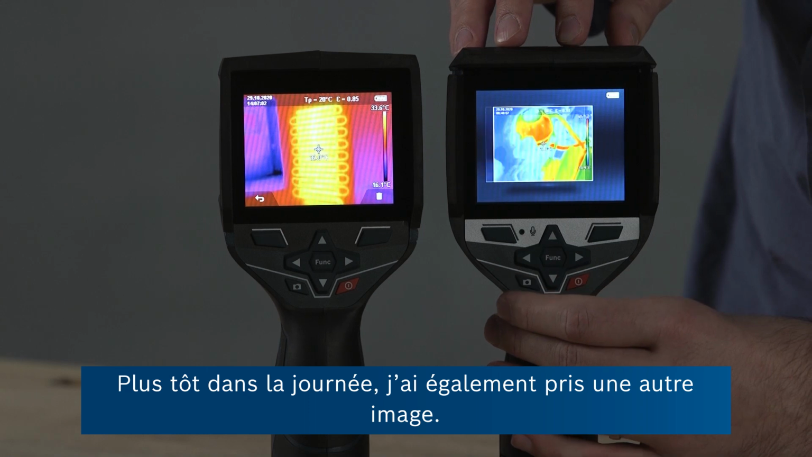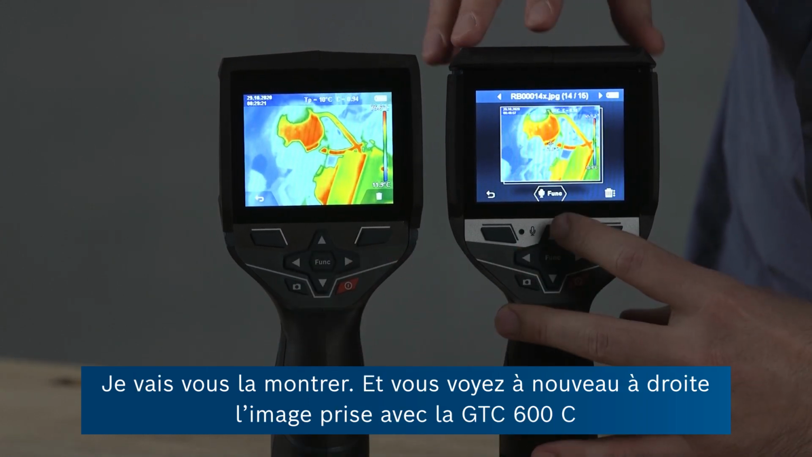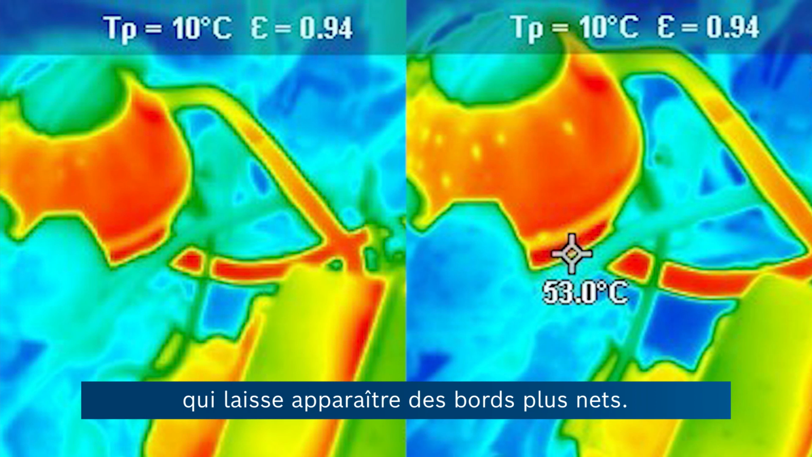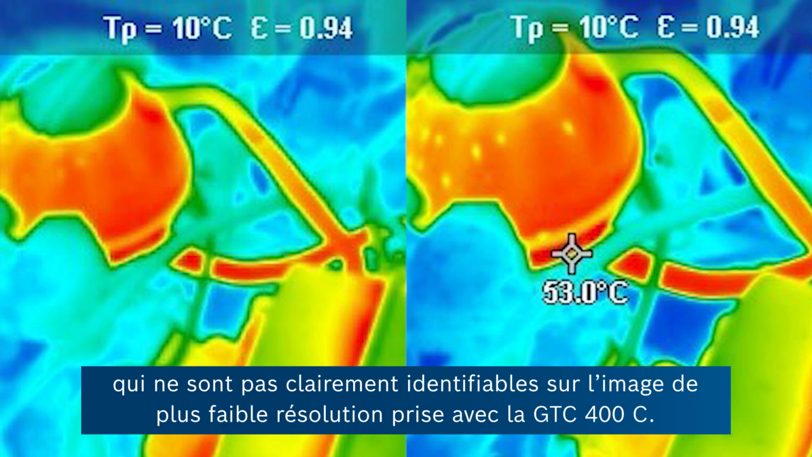Earlier today I also took a different picture, so I'm going to change to this, and again on the right hand side you can see the image taken with the GTC 600C, and it shows more sharply defined edges, and on the top left you can see a couple of cold spots that just aren't really properly visible in the lower resolution image taken with the GTC 400C.